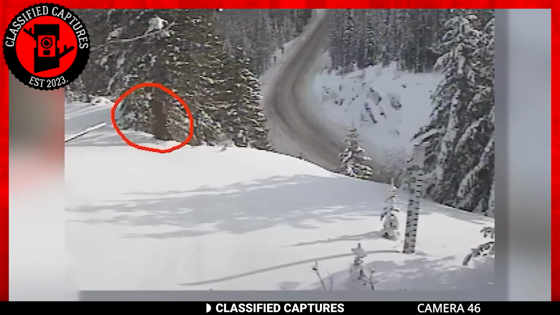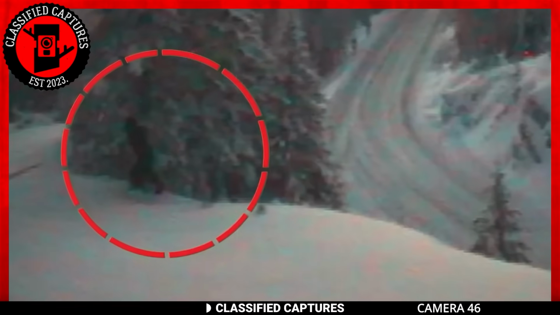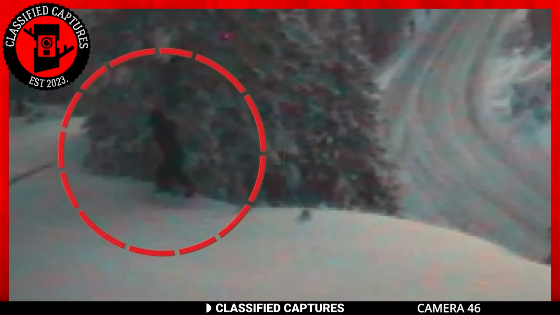Next, we go all the way to Seattle, where this footage was supposedly taken. Have a look. The capture starts off looking natural, but we soon spot the black spot behind the trees in the snow-covered area.